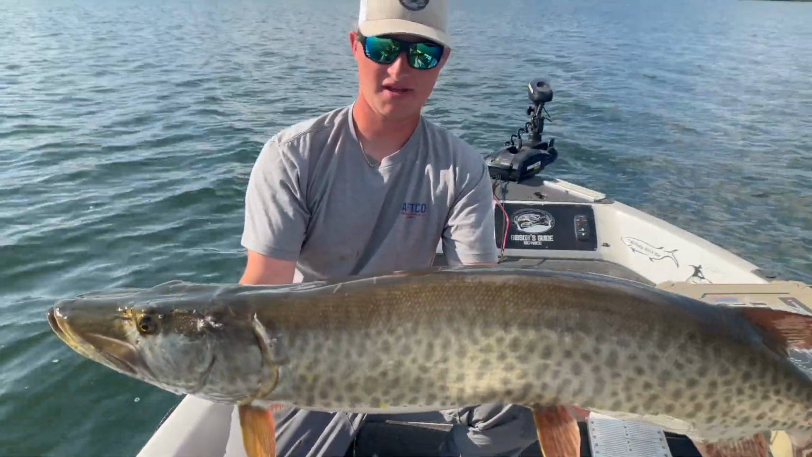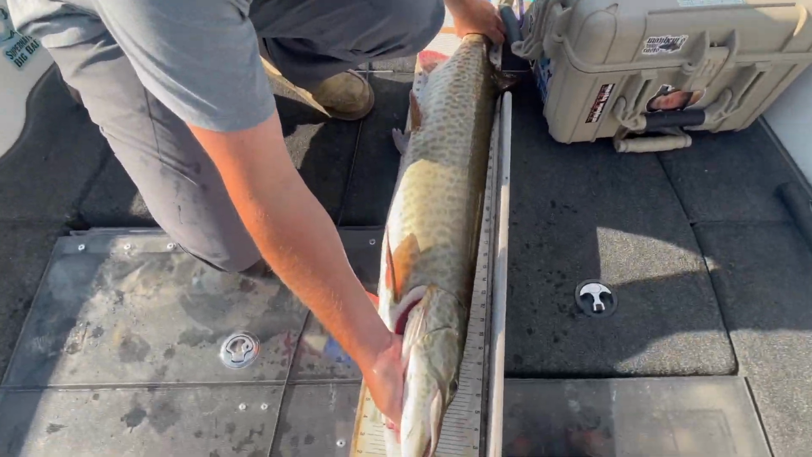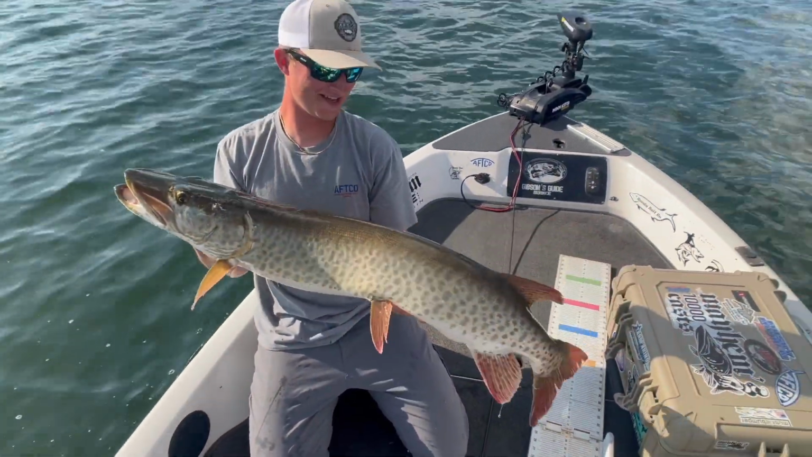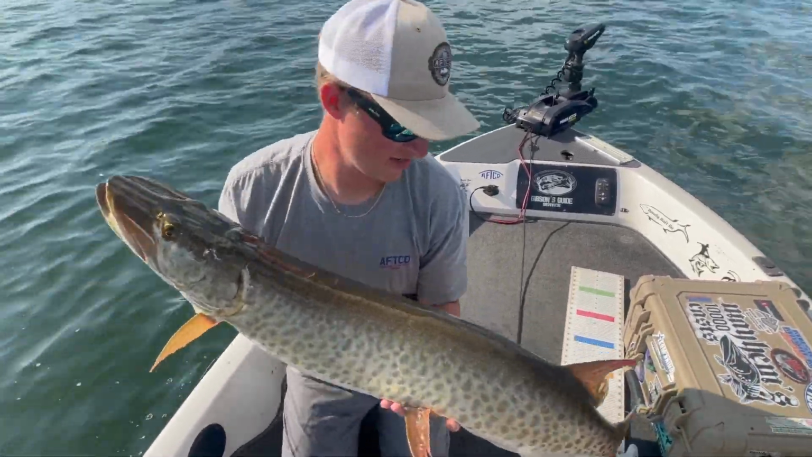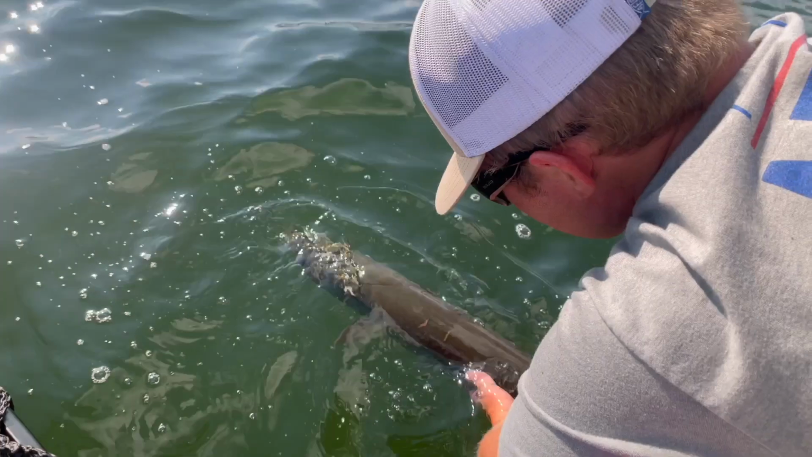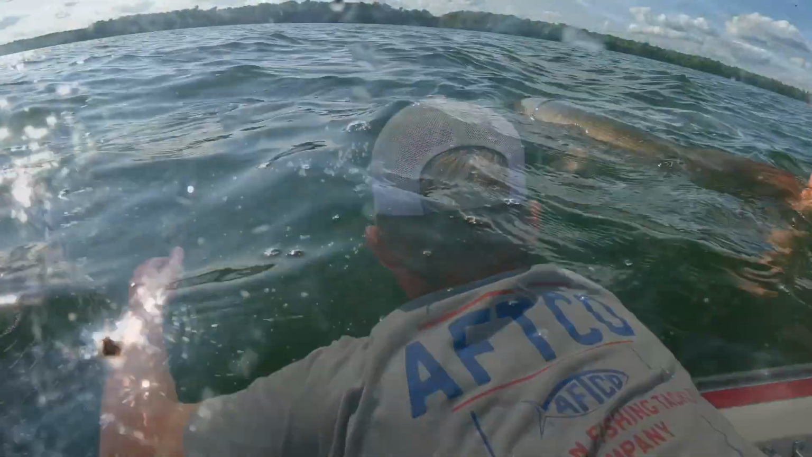Let's get her on the bump. Don't go nuts. Well, that's a lot bigger than I thought. 46. I thought it was a 43, 44 incher. I love it when they do that to me. But let's get her back and get after another one. Beauty, beauty fish.